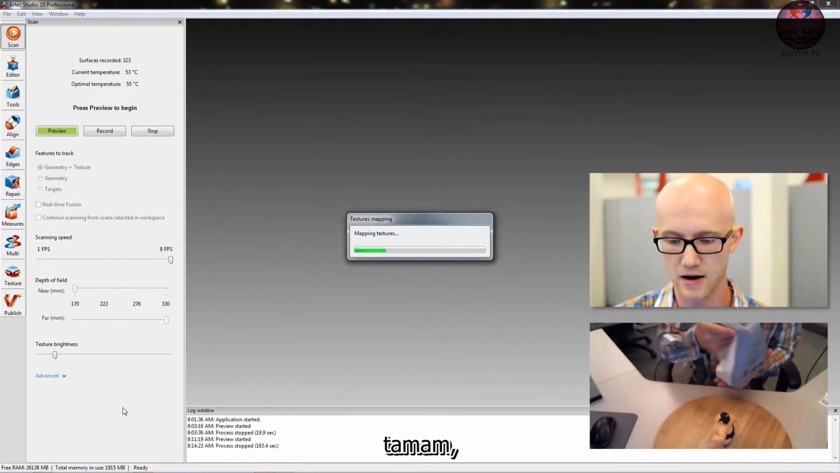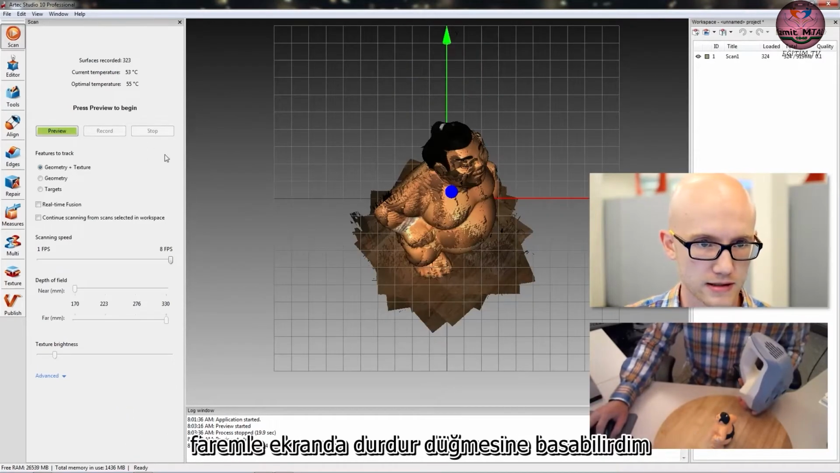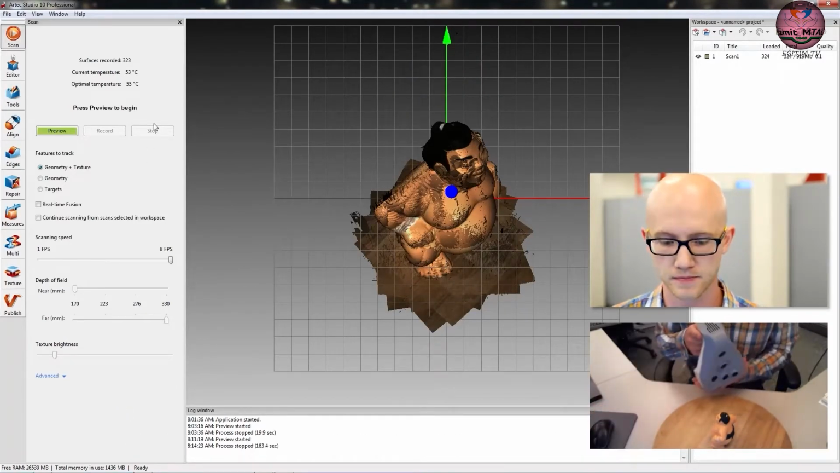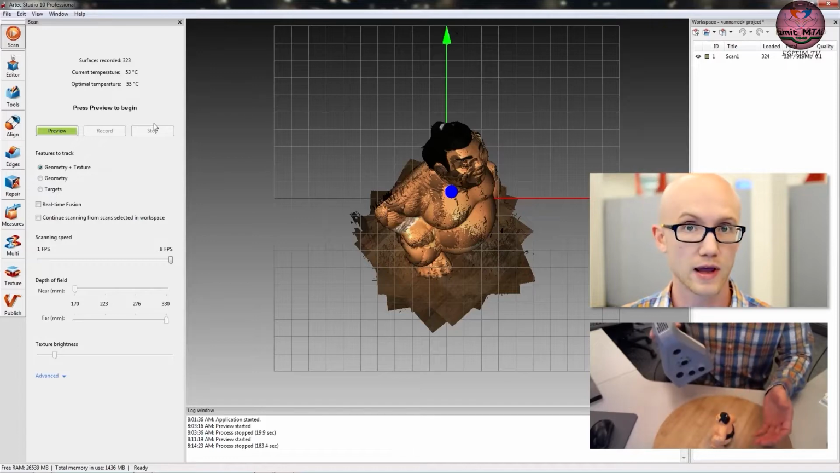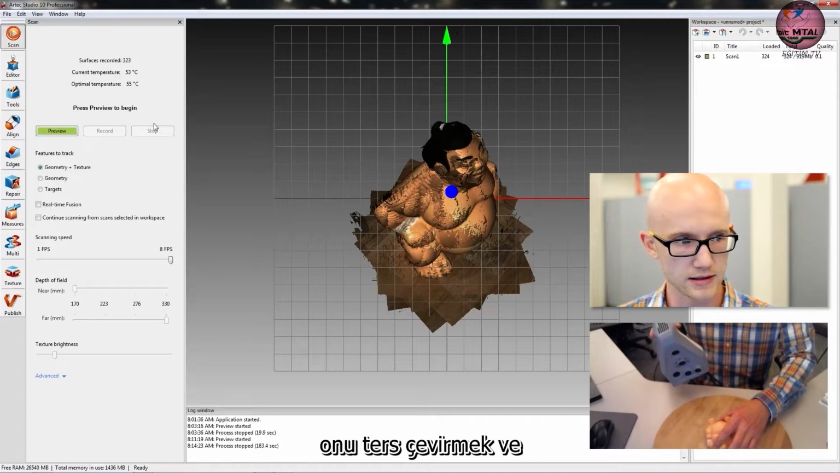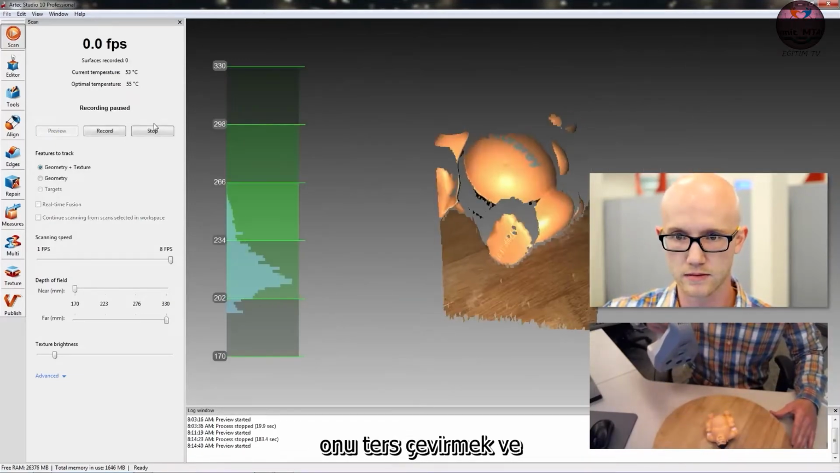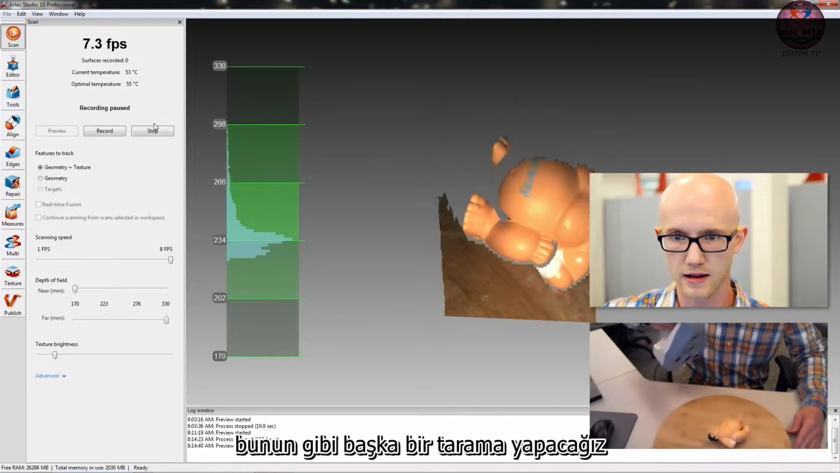Okay, I'm going to press down on my scanning button on the back to stop it, or I could have pressed stop on the screen with my mouse. I want to capture the complete object here, so what I'm going to do is turn it over, and we are going to get another scan like this.